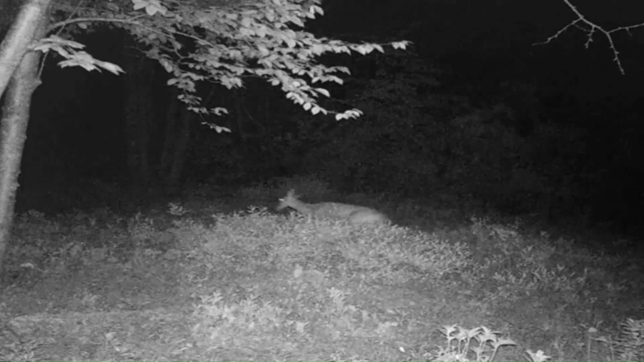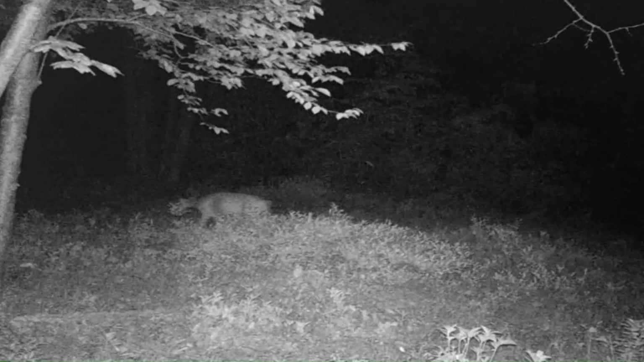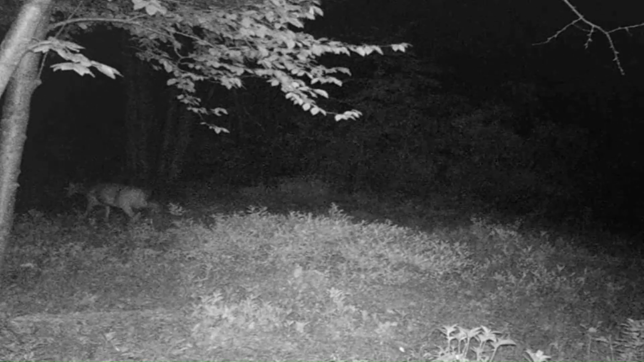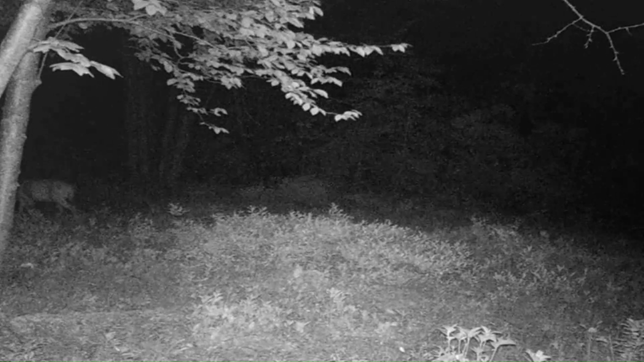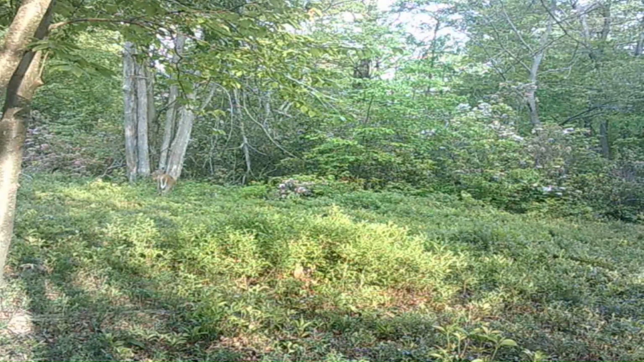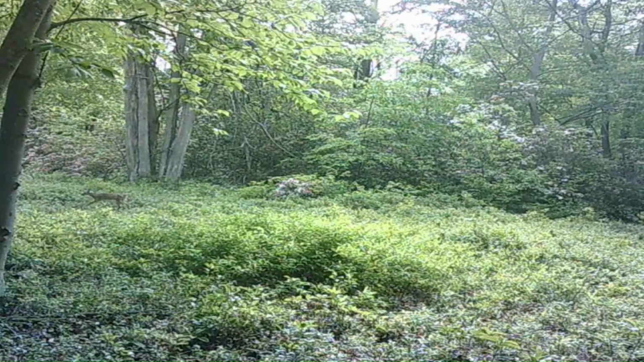We had several does, although most of them were at night, walking through or feeding. But there are some that come through during the daylight. And I may have to throw a tree stand in that group of maples coming up in front of that doe there, because there's been a trail that goes straight back through there ever since I bought the ground.